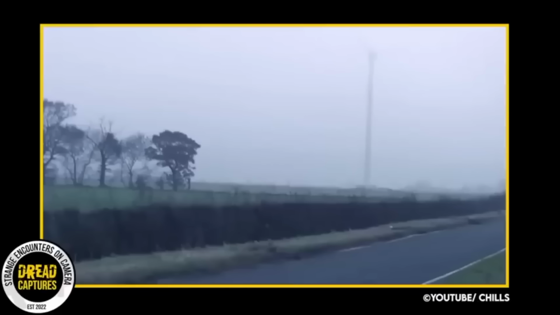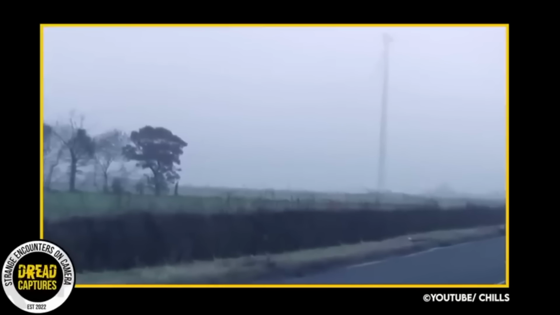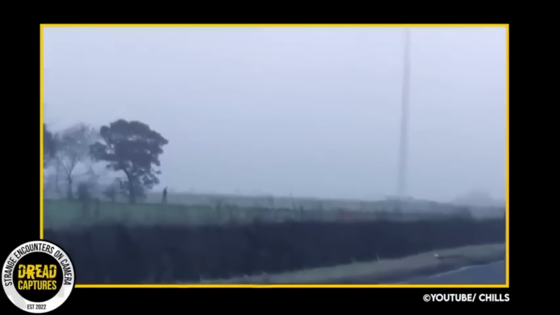In our next clip, a British YouTuber is making a video to show off the speed of his new bike. And after a short explanation, he takes off away from the camera. But while his camera is waiting for him to speed by, it picks up something moving in the background. As you can see on your screen, a large figure is walking from the tree line. It appears Slender Man has made an appearance.